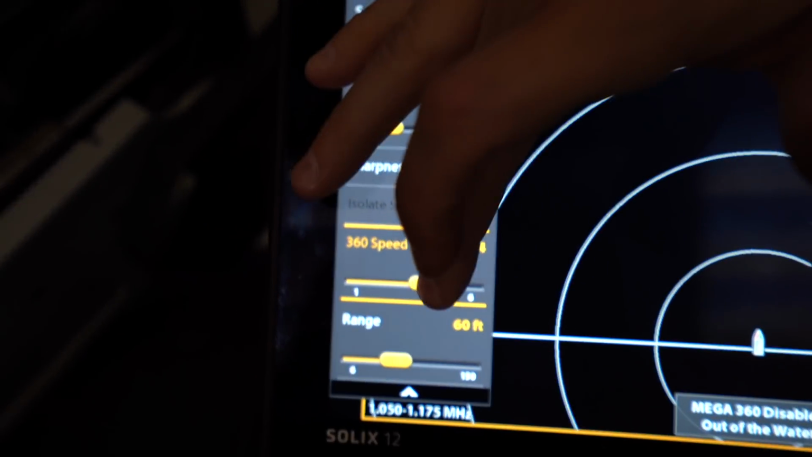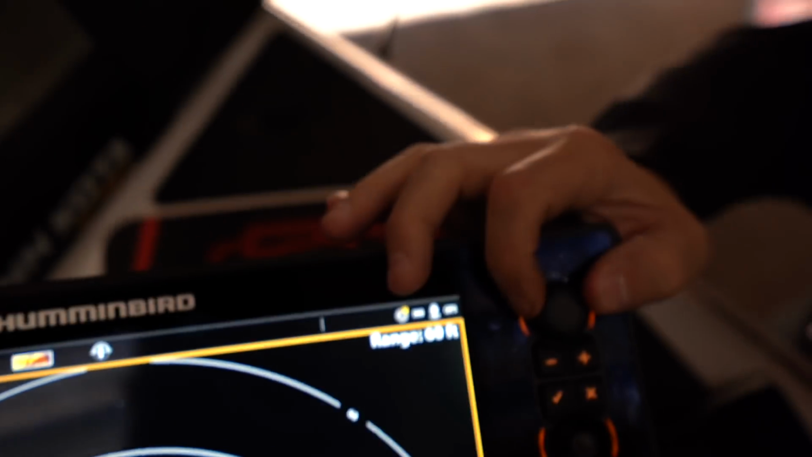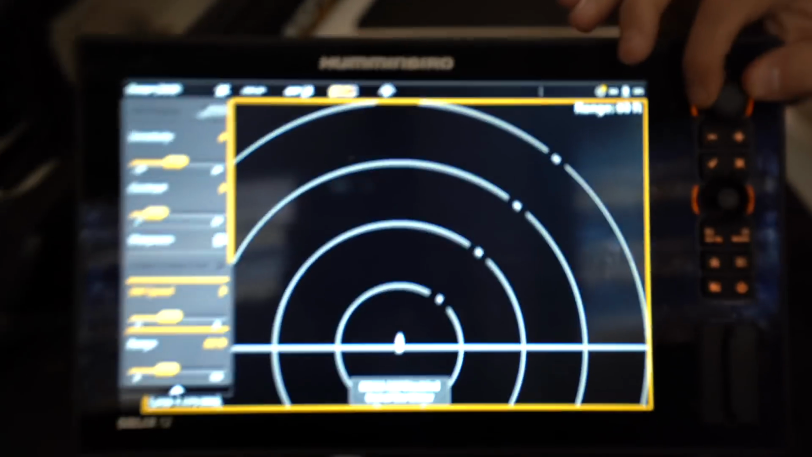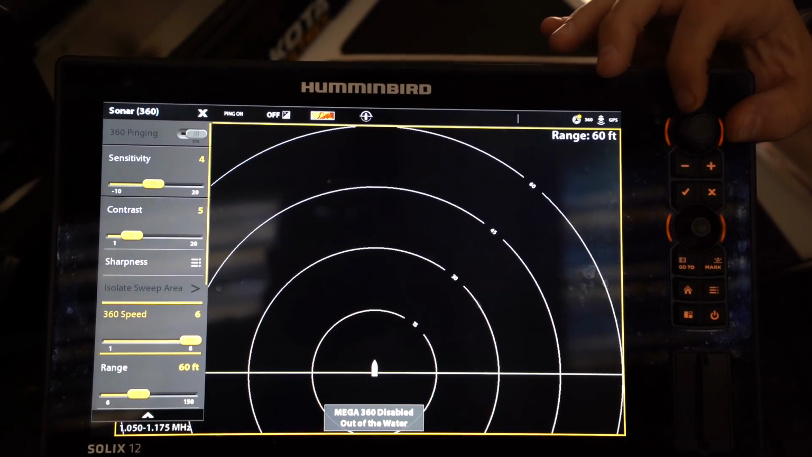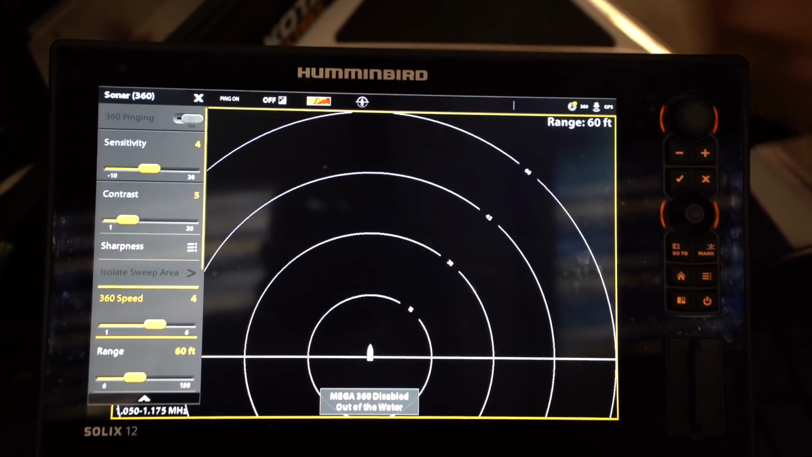And you do that just by touching the 360 speed, and again, you can use your finger and go back and forth. I think it's easier to twist this dial. We can turn it down to 1 or turn it up to 6. I think today we had it somewhere around 3 or 4.